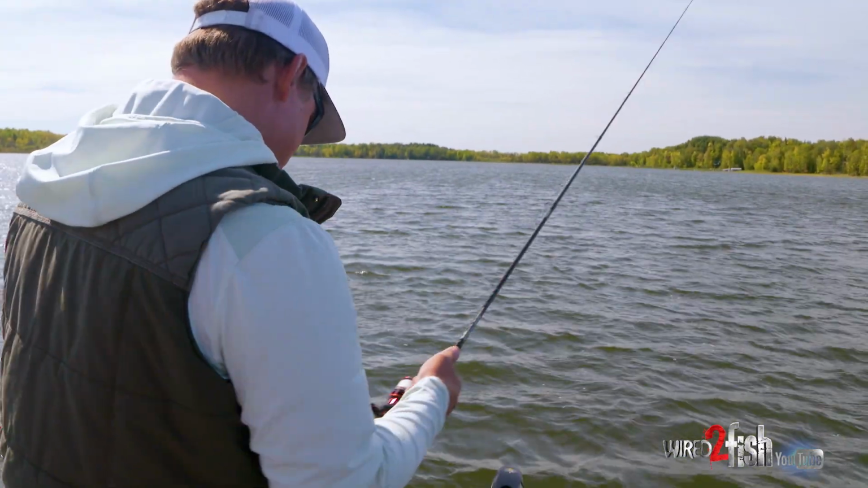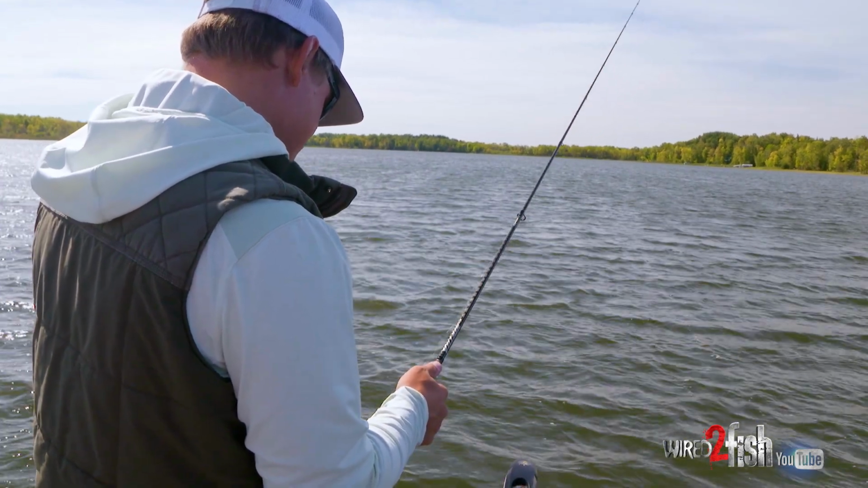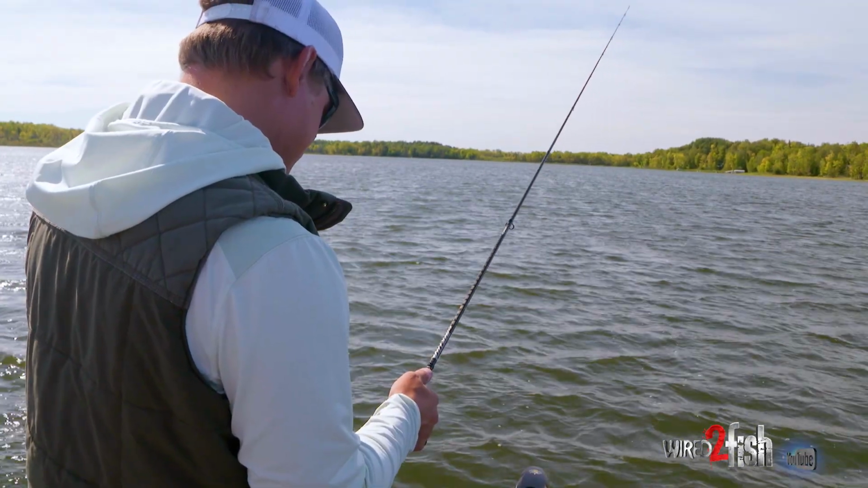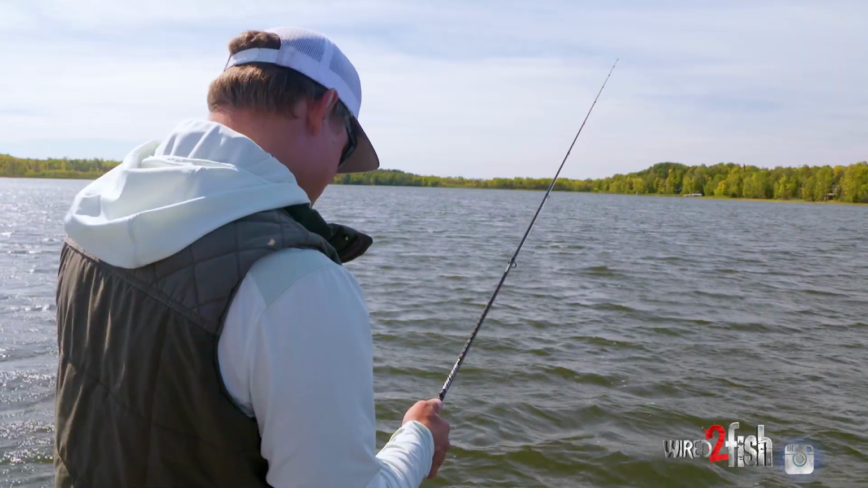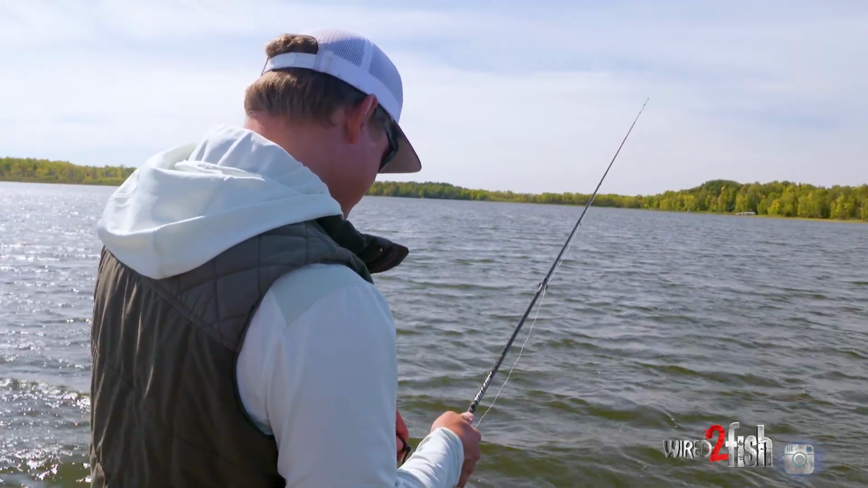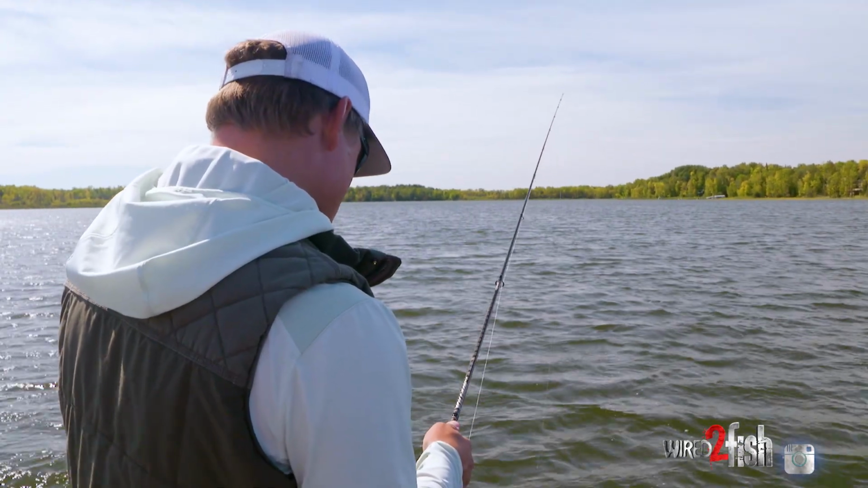Boom, I was a little past them. There goes my bait, down to them. Just above them. You can kind of start seeing them react to it a little there. Oh, that one came off of it. Just kind of hovering, oh, missed him. Hovering it right around them.